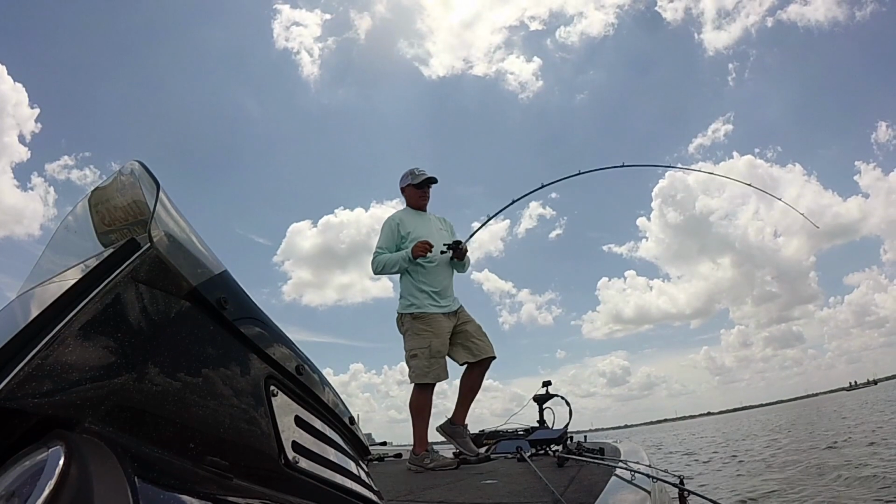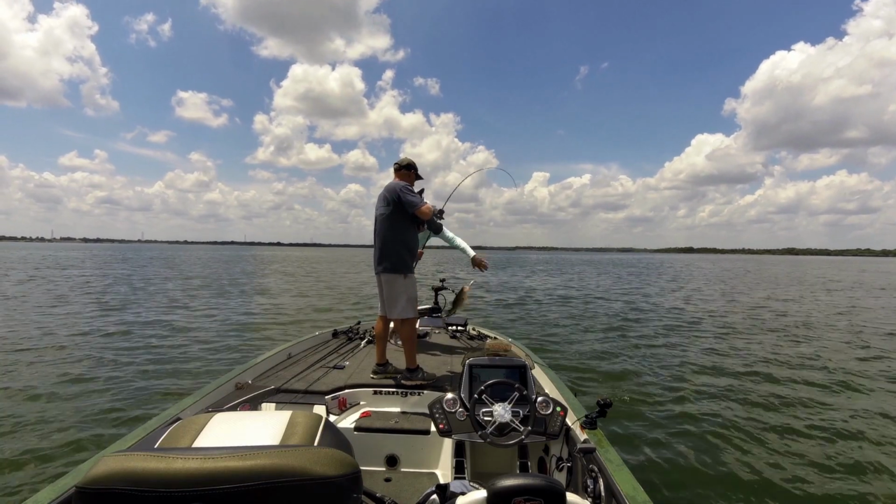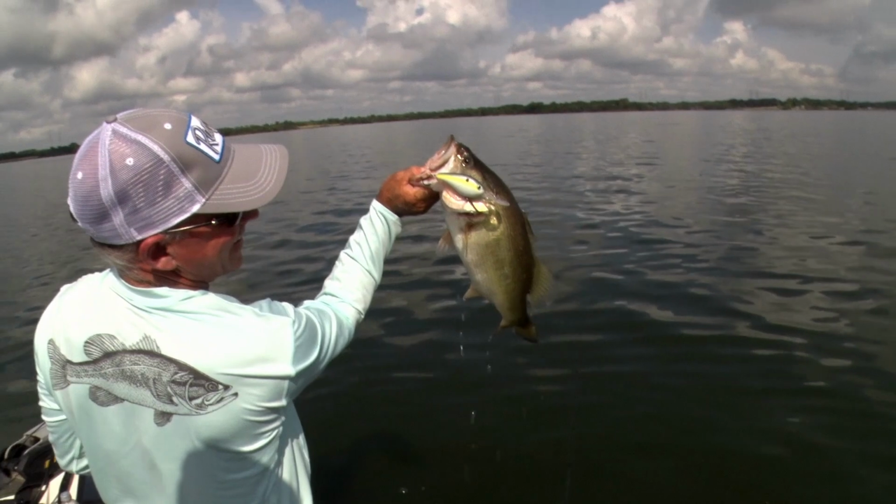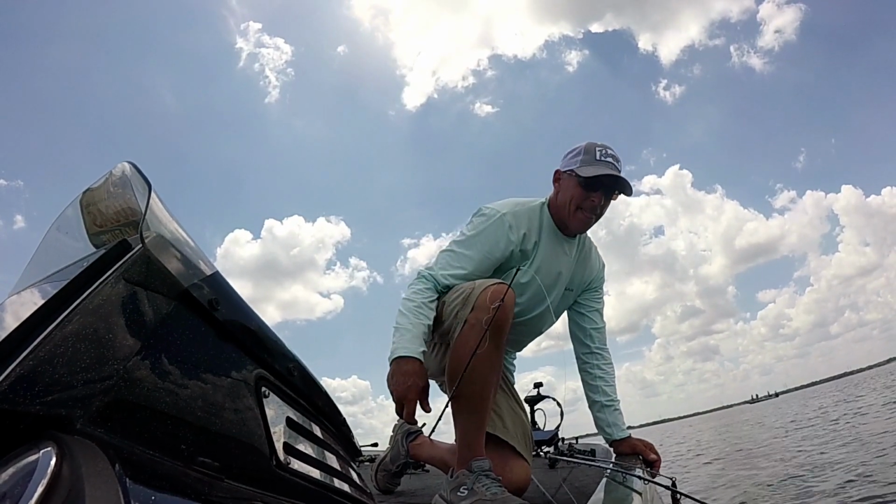I felt like our day was really good. We found about 5 schools of fish. We caught fish out of 3 of them. And the last one we found, we caught them over and over and over again. And so to me, I felt like I could have gone back the next day. I would have had 3 or 4 good schools. I had a good idea of what to do.